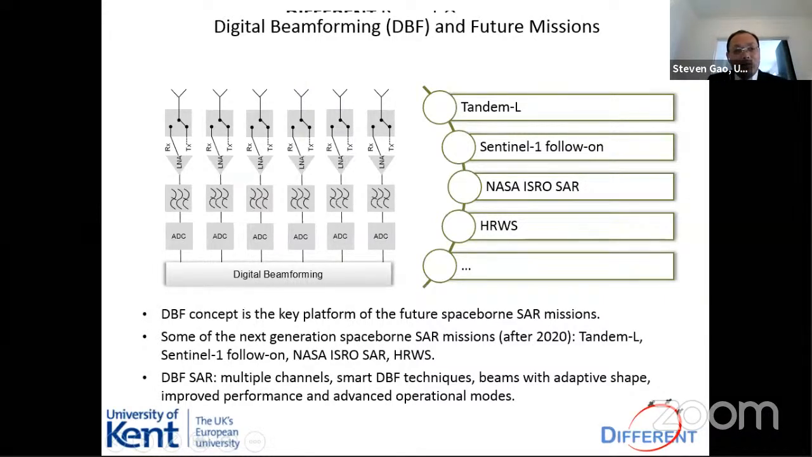In the case of digital beamforming, we have many antenna elements. Each of these represents one antenna element. Here I have 6 antenna elements, each connecting to a switch for receiving or transmitting. RX means receiving, TX means transmitting, switching to transmitting or receiving mode. Then we have an amplifier, then filters. ADC means analog to digital converters. Then digital beamforming.